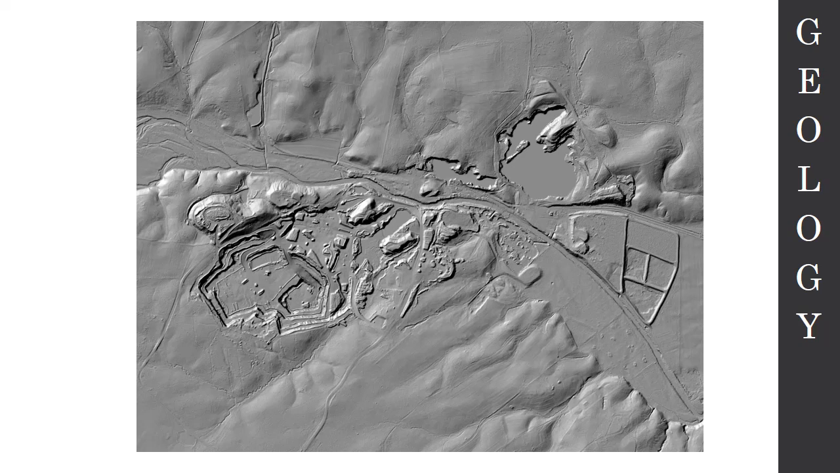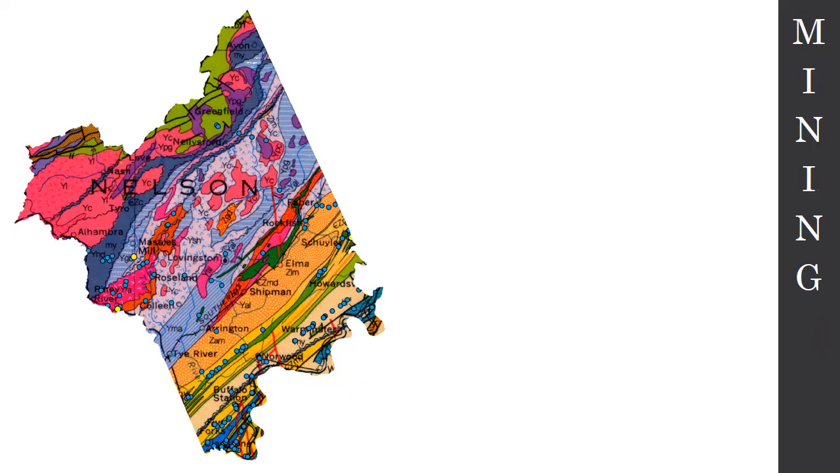So let's talk a little bit more about mining in Nelson County. All of these blue dots, you can see these overlaying on the geology, those are mine sites. Those are mine sites that we have in our databases at DMME. Now, most of those, if not all of them, are historic mining sites. They are not active. They are not being mined anymore.